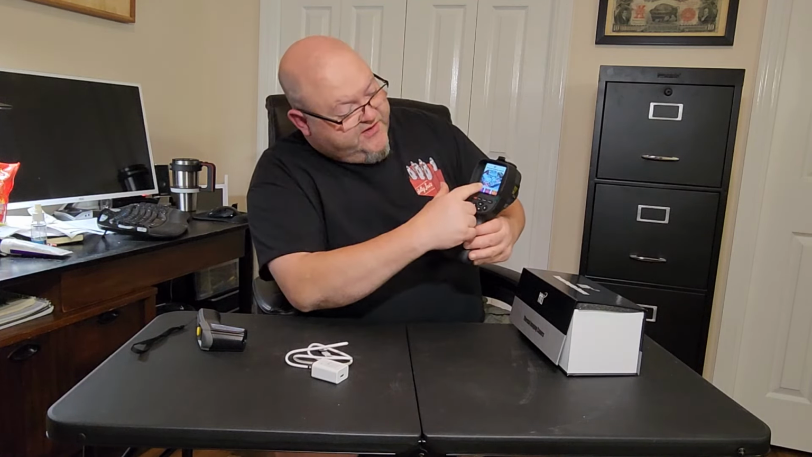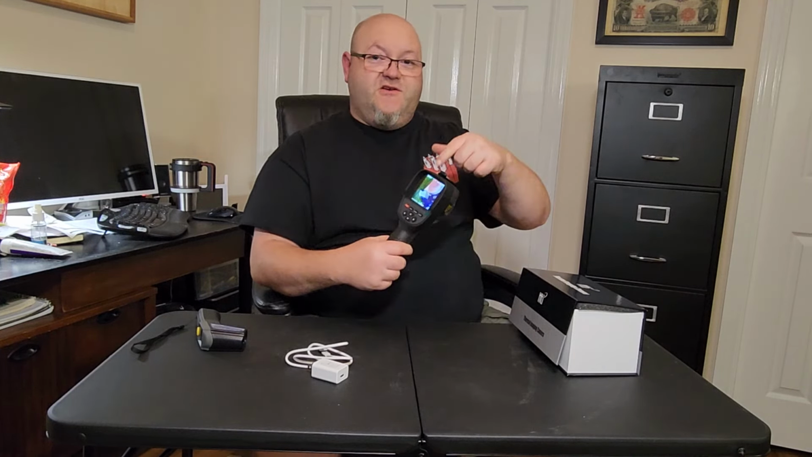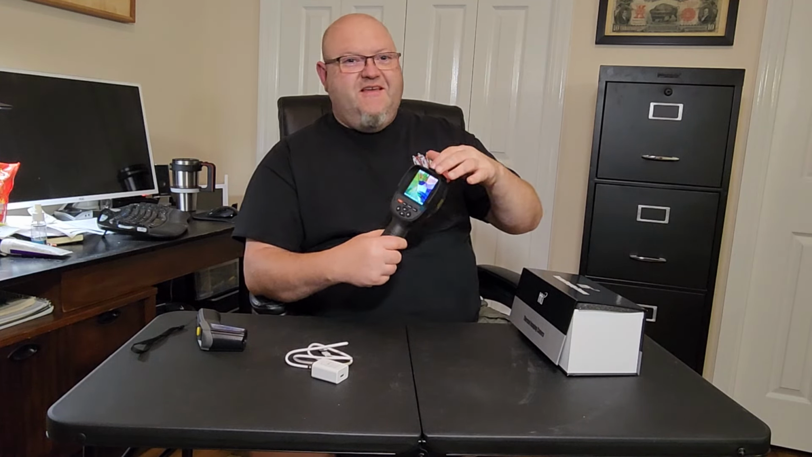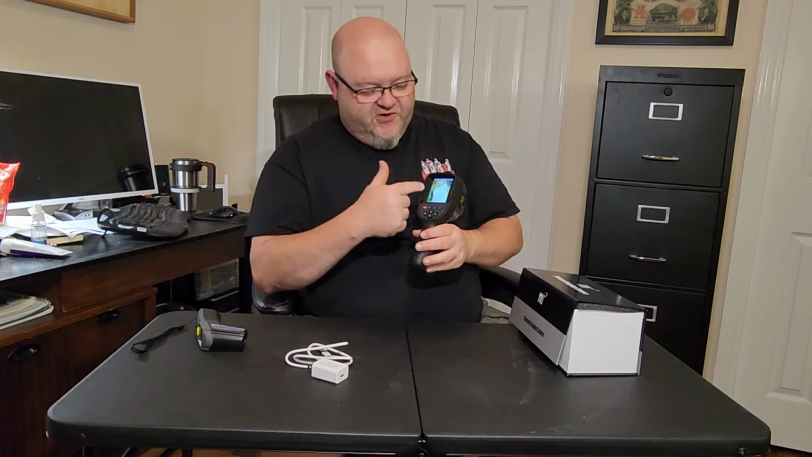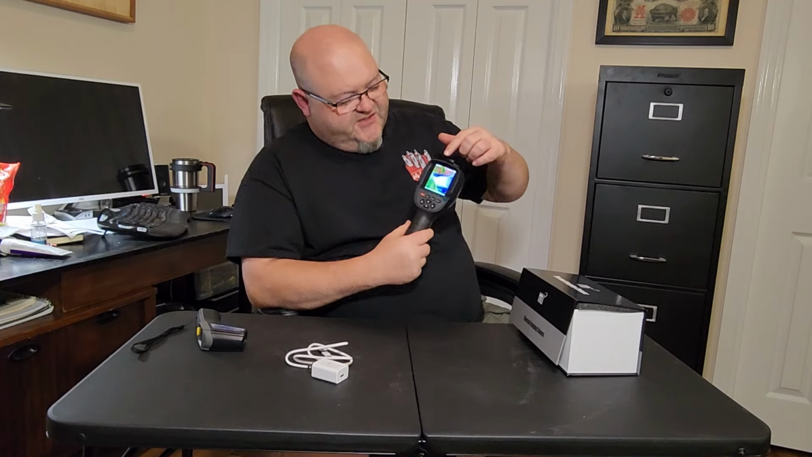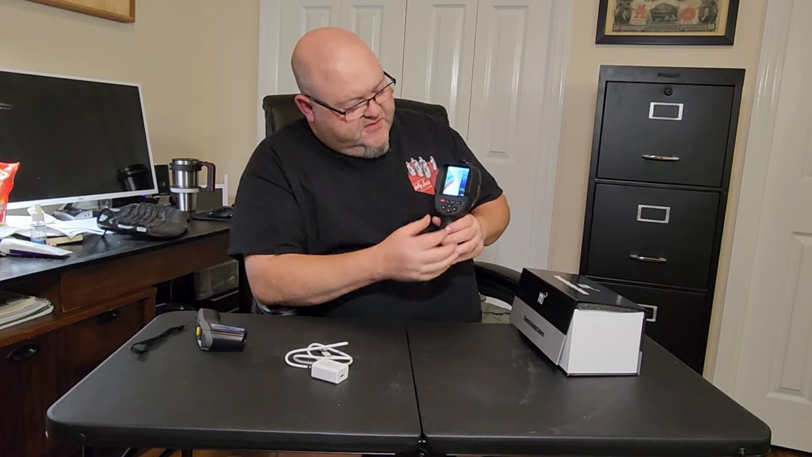Anyways, when you first boot it up, it's pretty cool because it's got a picture of a big block Chevrolet engine on the home screen. So I think it's like a 396 or something like that. If you're into cars and into Chevrolets, you'll like it, because it might be a Chinese made tool, but I thought it was pretty neat that they put a big block Chevrolet motor on the home screen of the thing. But anyways, you can see that the screen pops up and it's got a nice little display.